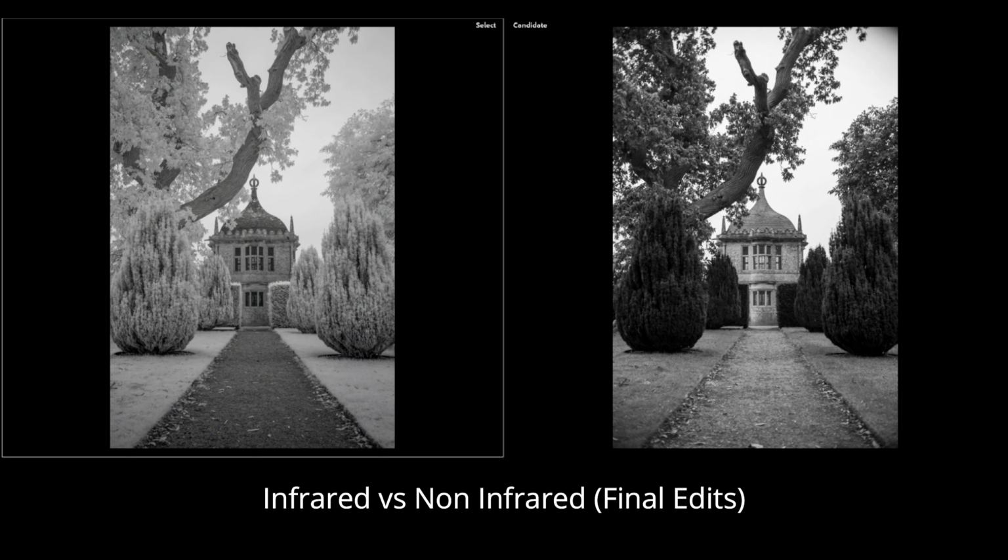The image on the left, the infrared image, does look a little bit flatter compared to the one on the right, so that's something to be mindful of sometimes. Whereas the non-infrared image, because you've got different tones and different shades of shadow on the trees and on the building, does help to give it a more three-dimensional feel to the image. But I think there's no getting away from it, I just love the way that infrared with trees in particular helps to accentuate the leaves and the structure of those trees.